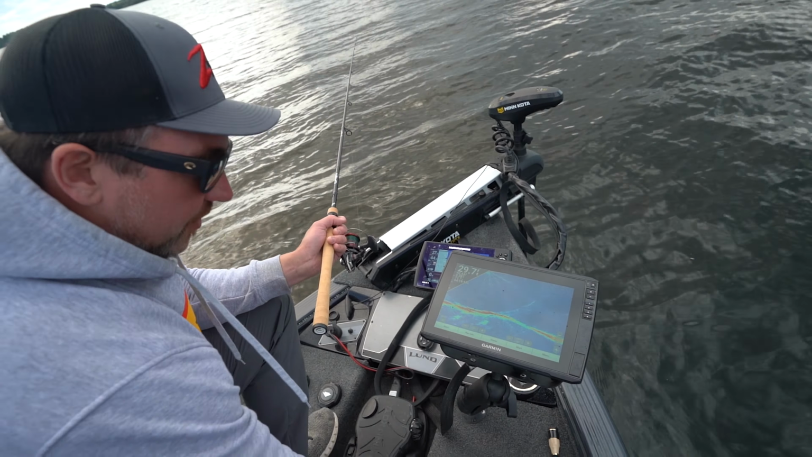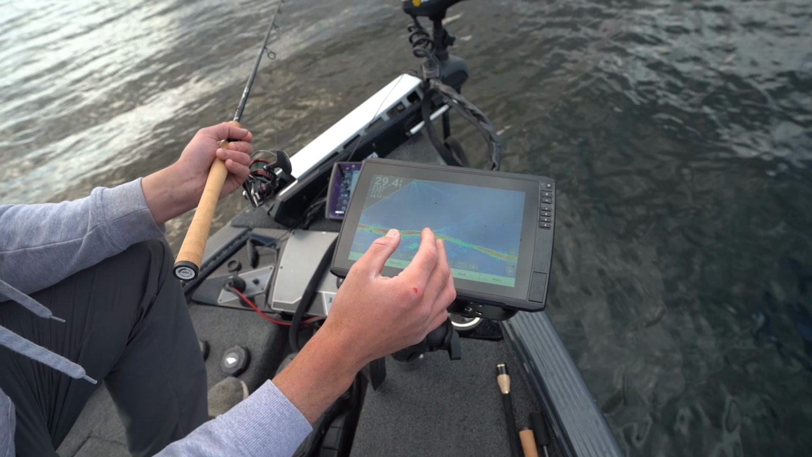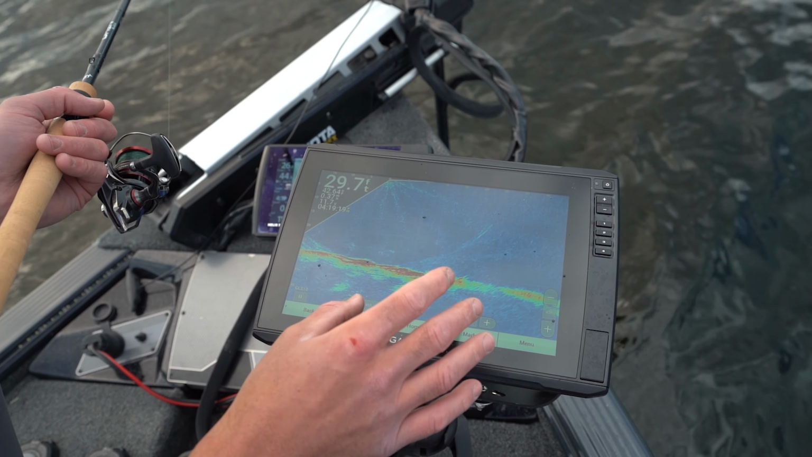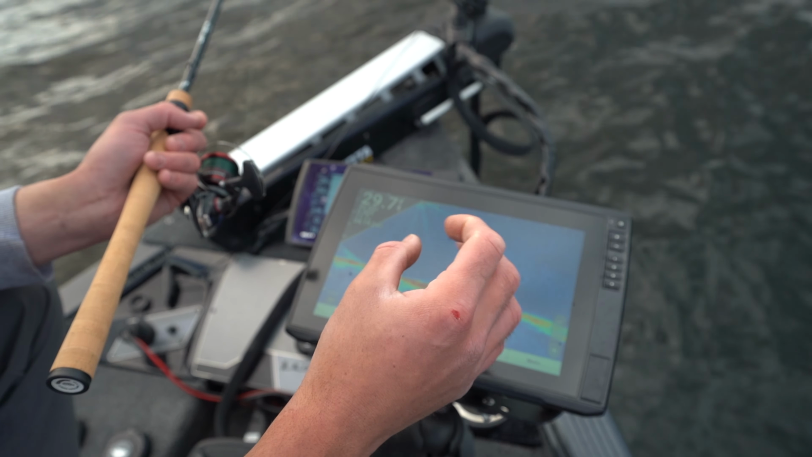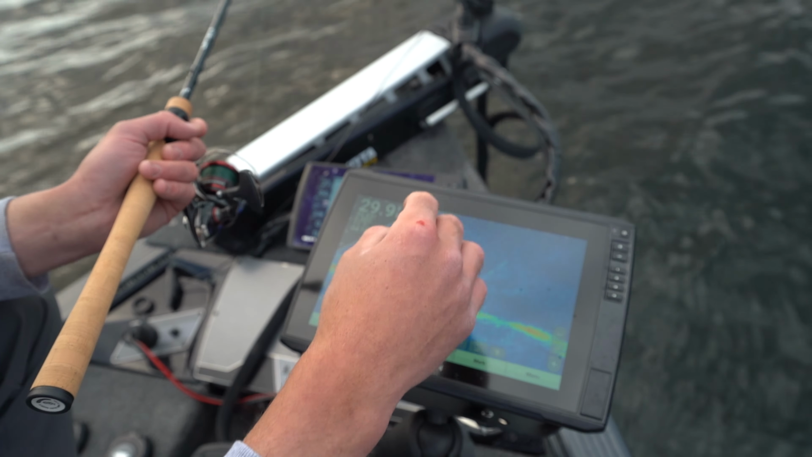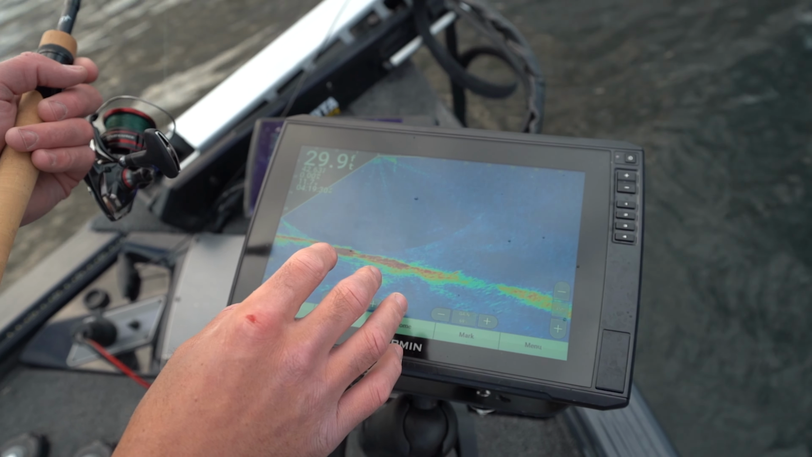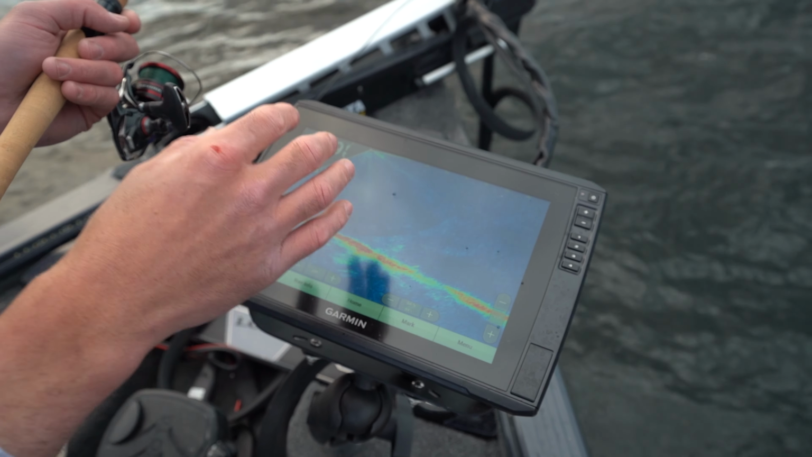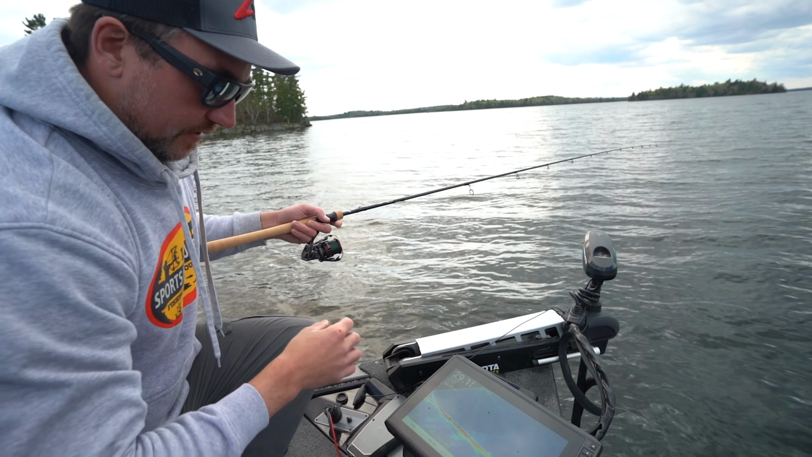Another thing I want to touch on, and I think it's pretty important, is the color palette. A lot of people like the amber one. I like the blue one just for target separation. I mean, that's what this game's all about. You're not going to see them sticking out like a sore thumb, suspended off the bottom like you can with a lot of fish. This is all about target separation. I need to be able to look at a boulder and see a little hunk of red moving around in there that I know is going to be a bass.